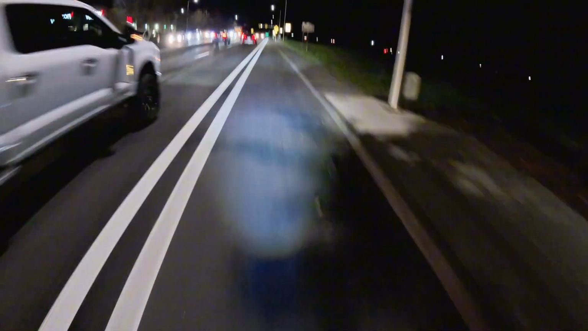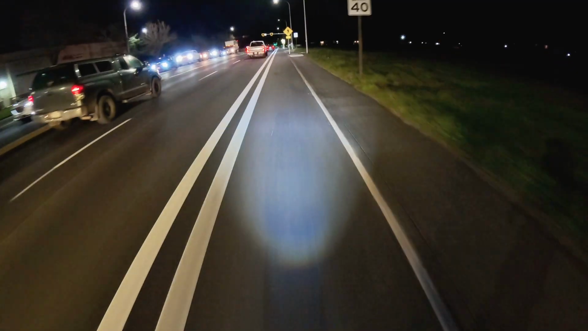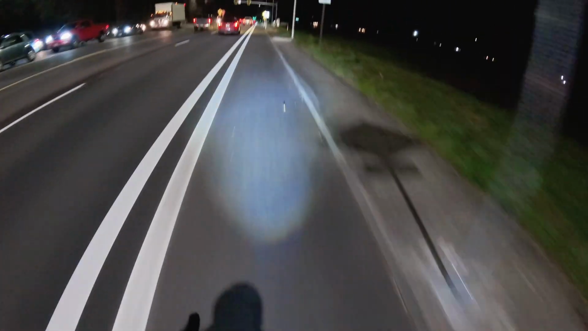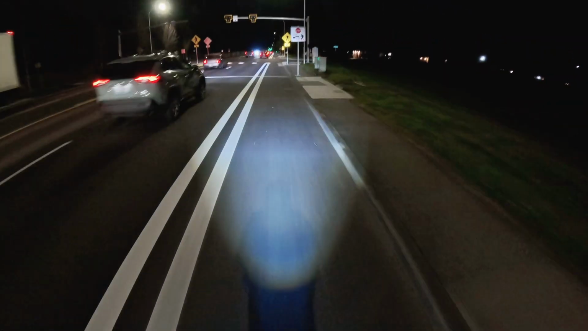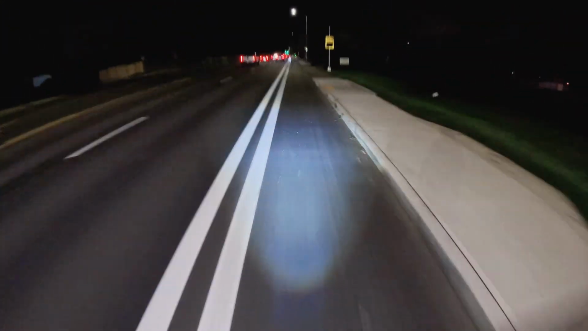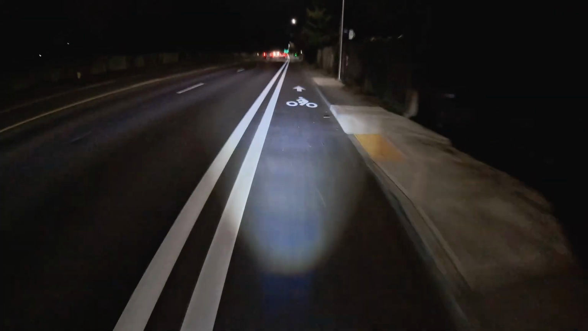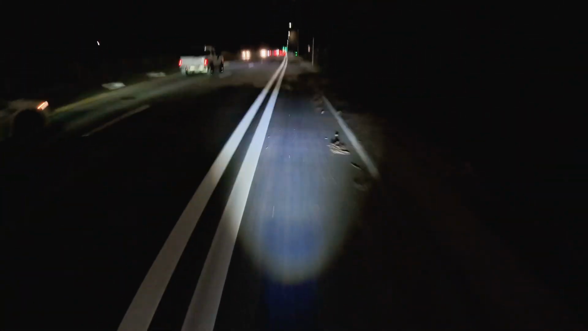Honestly, I haven't been too big on the whole night riding thing, like as far as motorcycles go. And I was a little bit nervous to come out here at night and ride this thing, but I think this jacket gives me a lot of confidence because I've seen it from far away and it is quite reflective, so I don't have any doubt that people can see me.